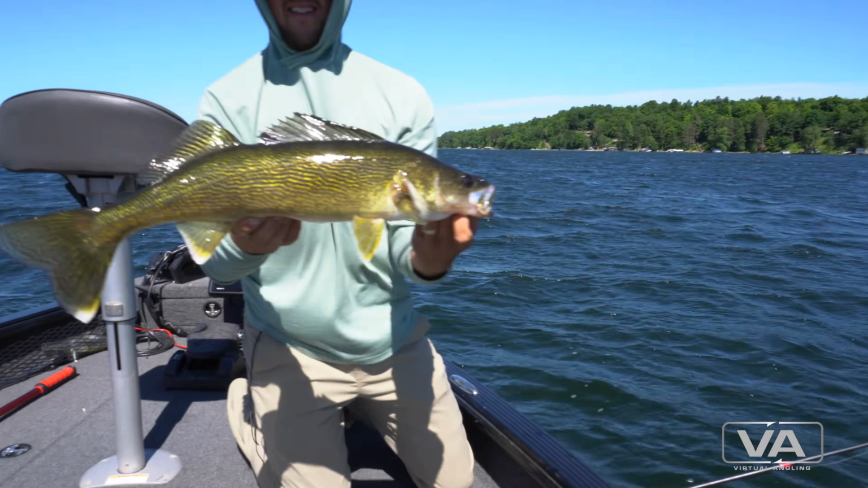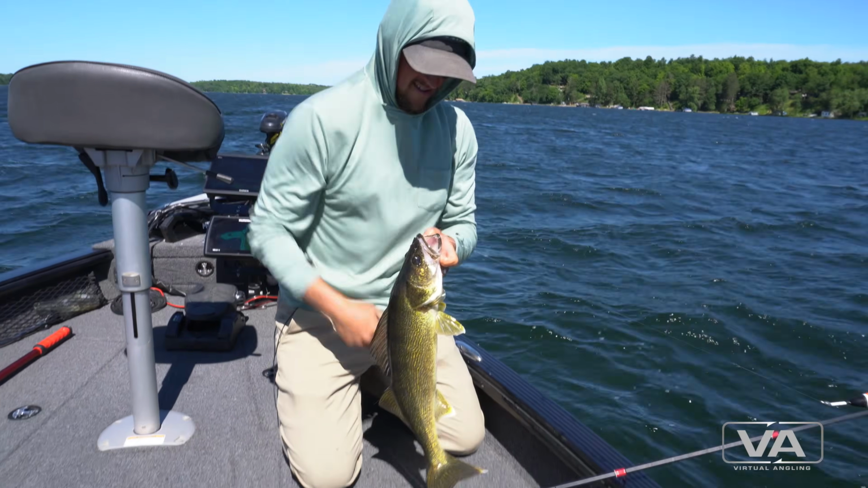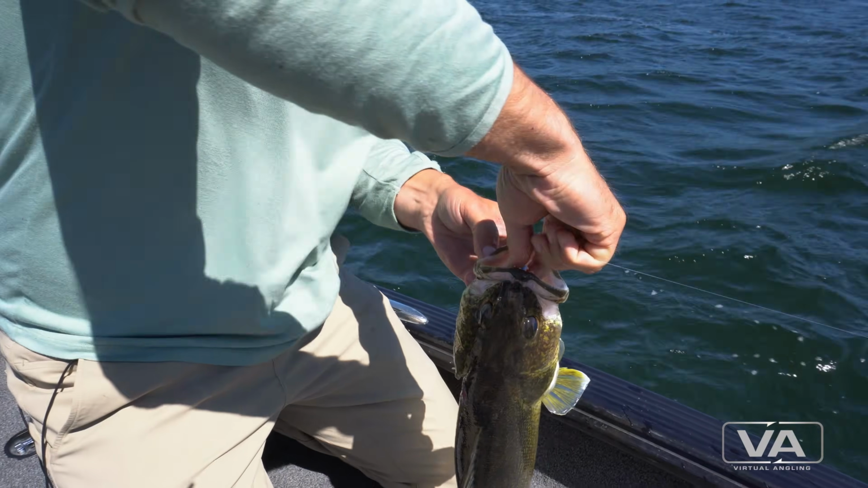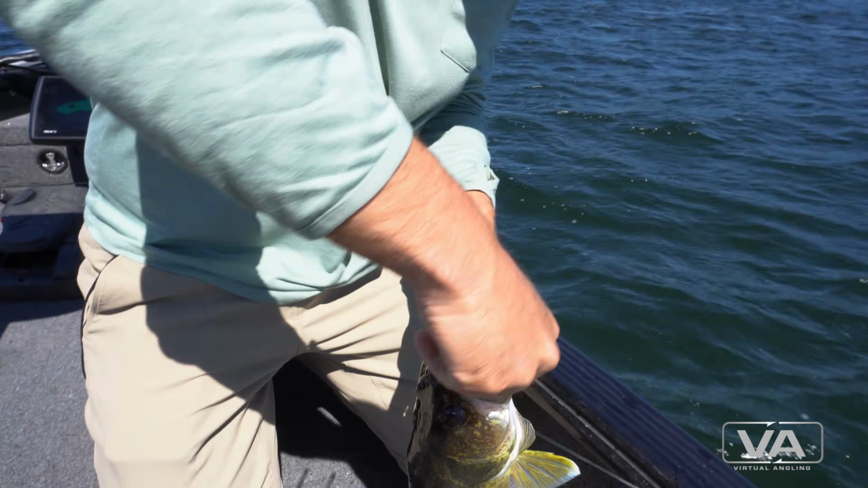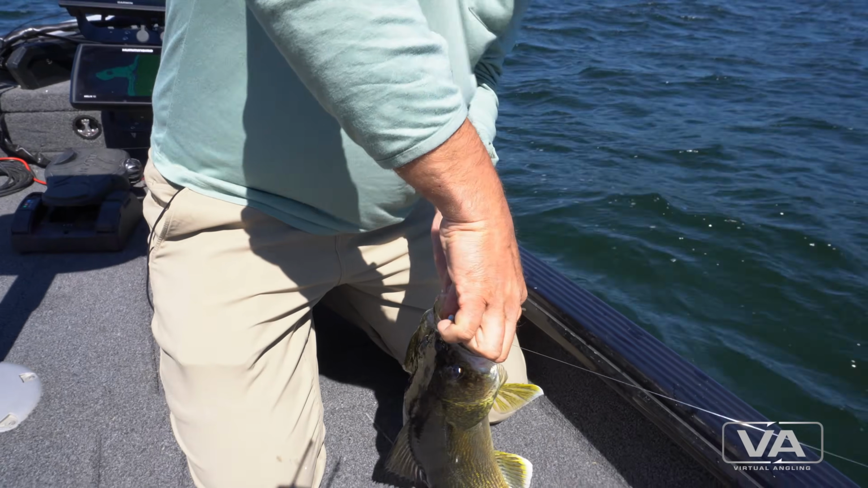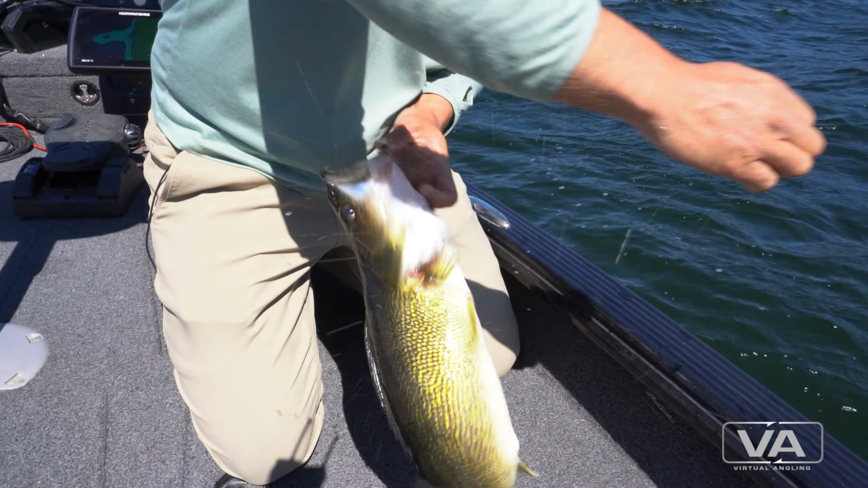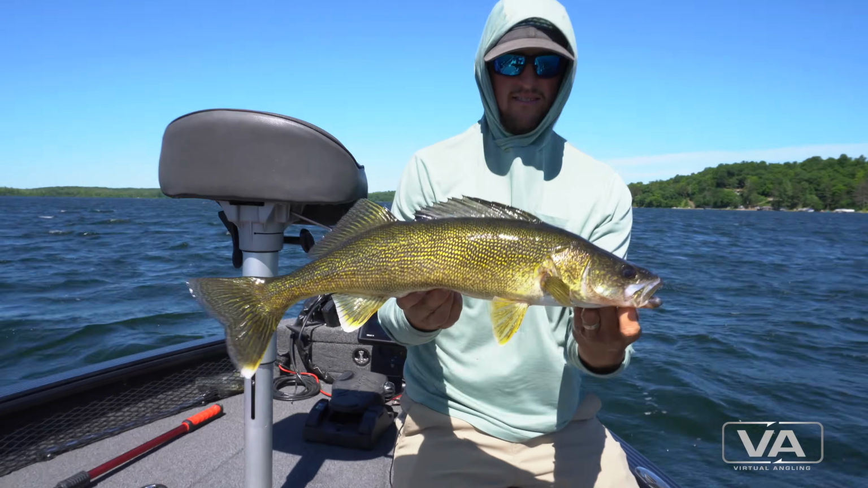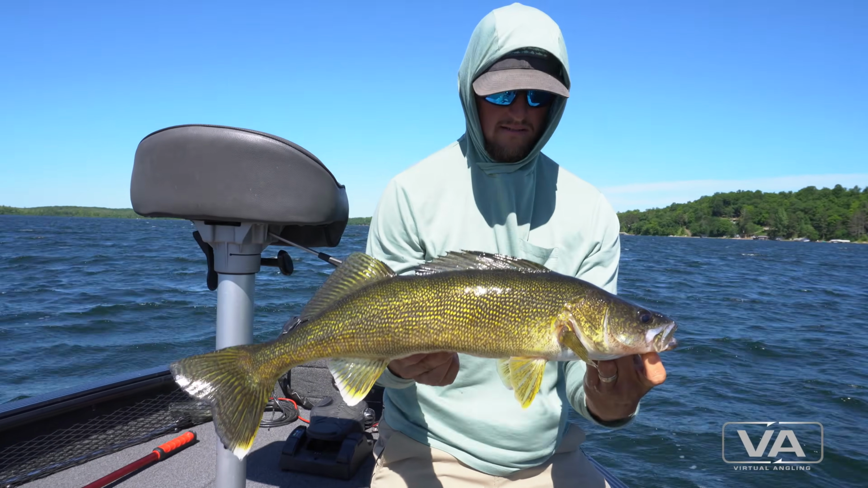Another gorgeous one. Just a little switch to a bigger leech, and they actually popped it and held on to it a lot better. That's a big thing too, is try different leech sizes.